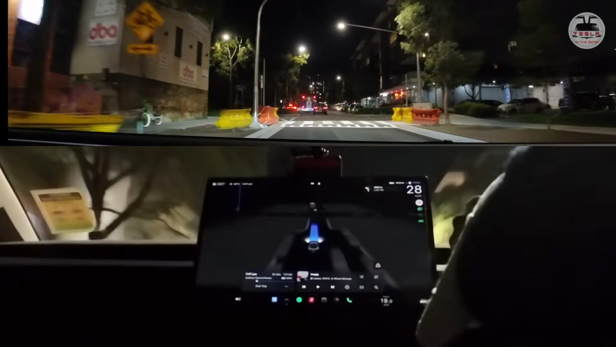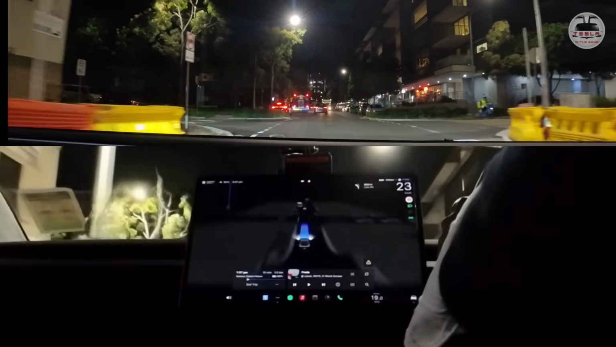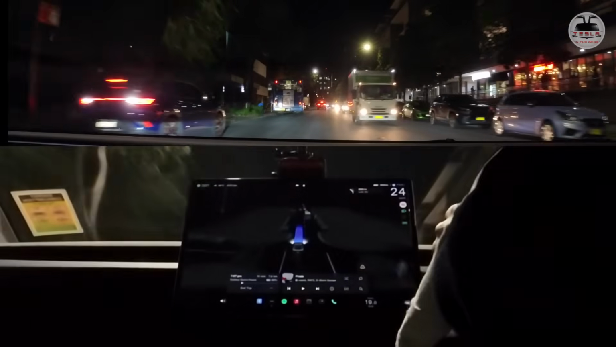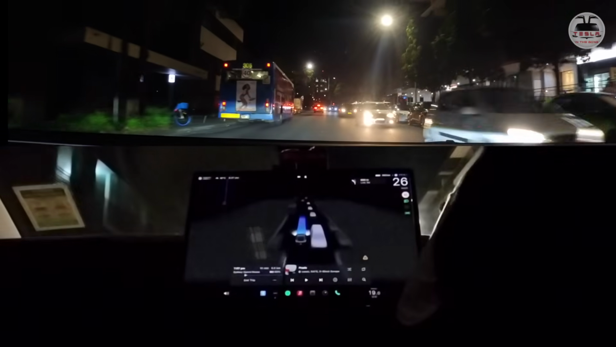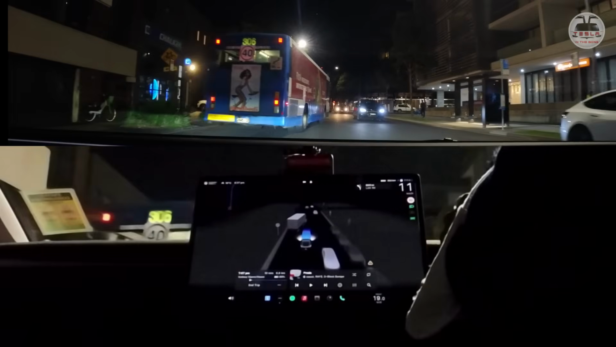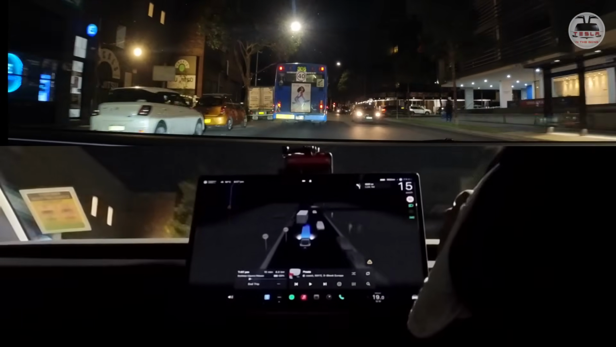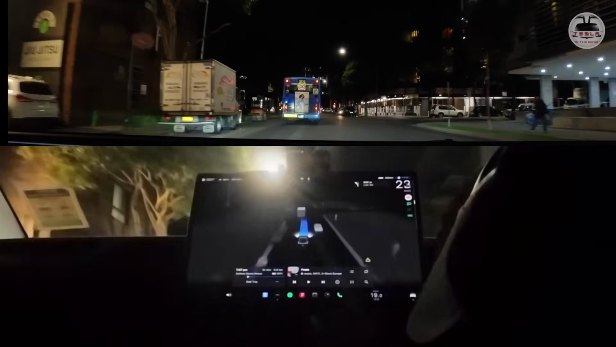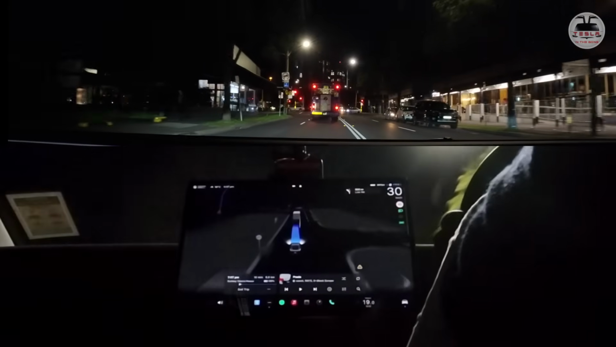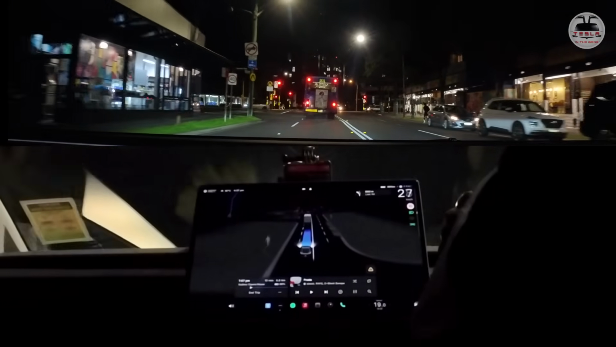Okay, there is a pedestrian crossing with a little bit of a bump. It slows down, it watches on either side, and it goes forward. I'm ready to take over. Now, it has to give way to this bus. This is awesome. It has to yield to the bus, and it yielded. It saw that indicator turn on in the bus, and it yielded for the bus. Oh my God, that was just way too cool.